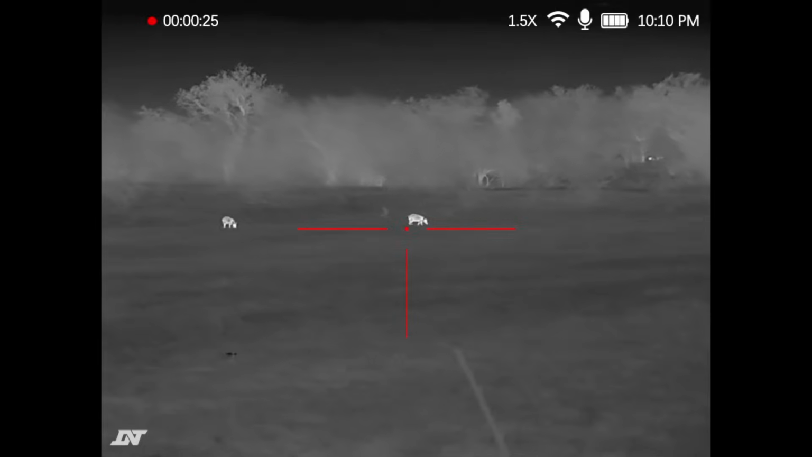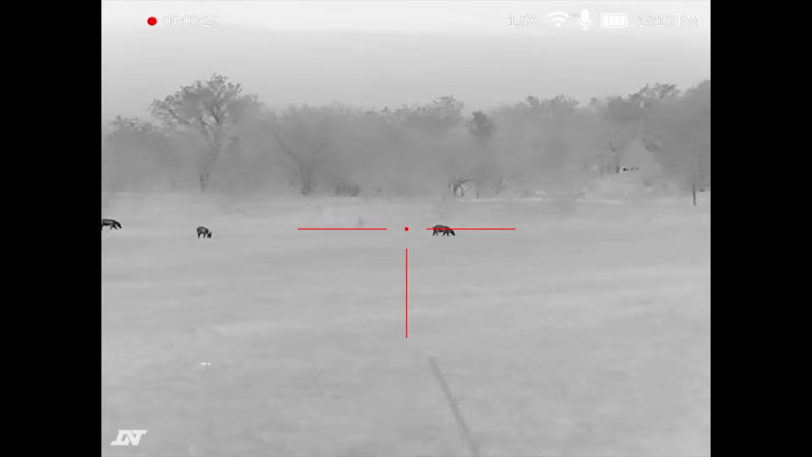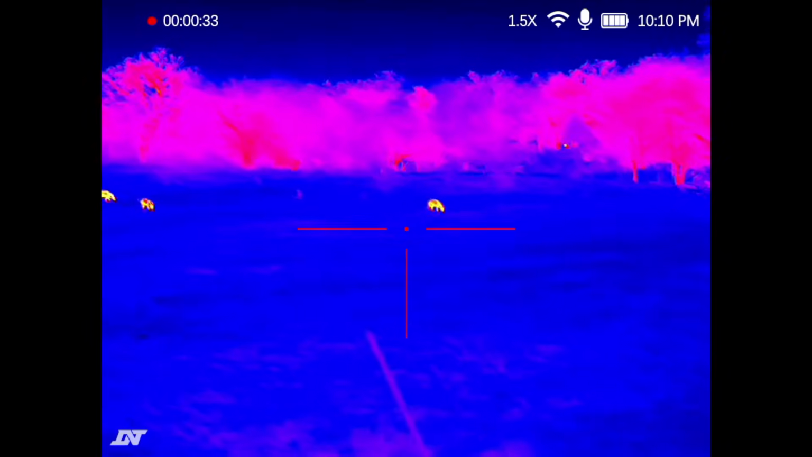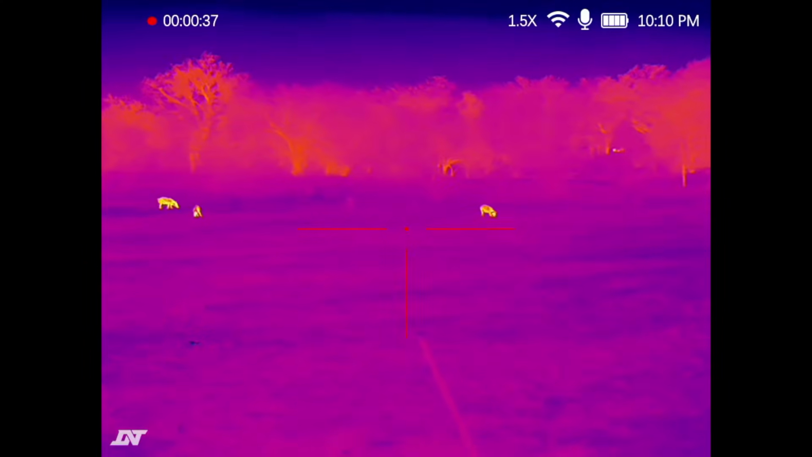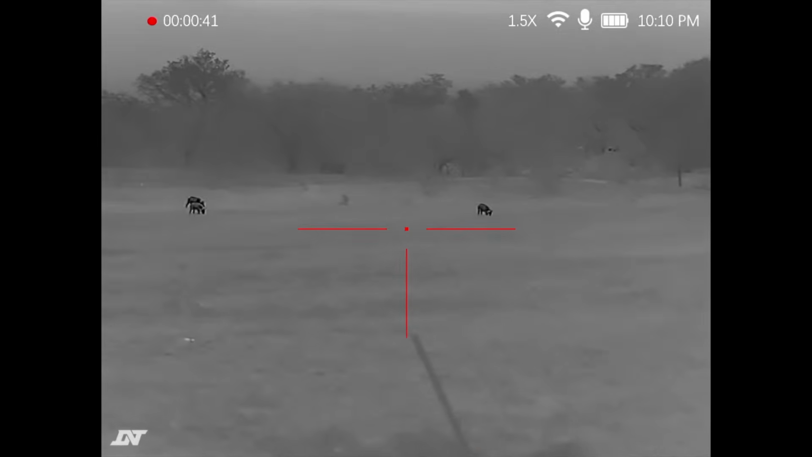Give you a different view of color palettes on a hog. It's white hot, black hot, red hot, and iron hot. I'm gonna go back to black hot.